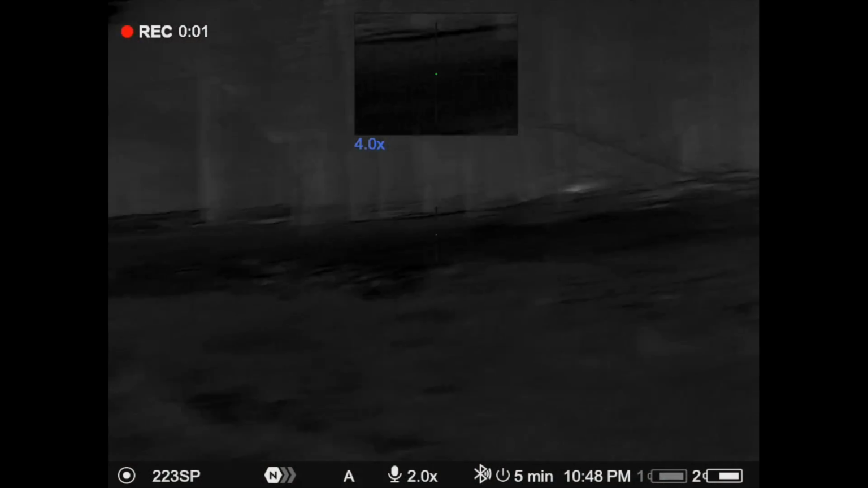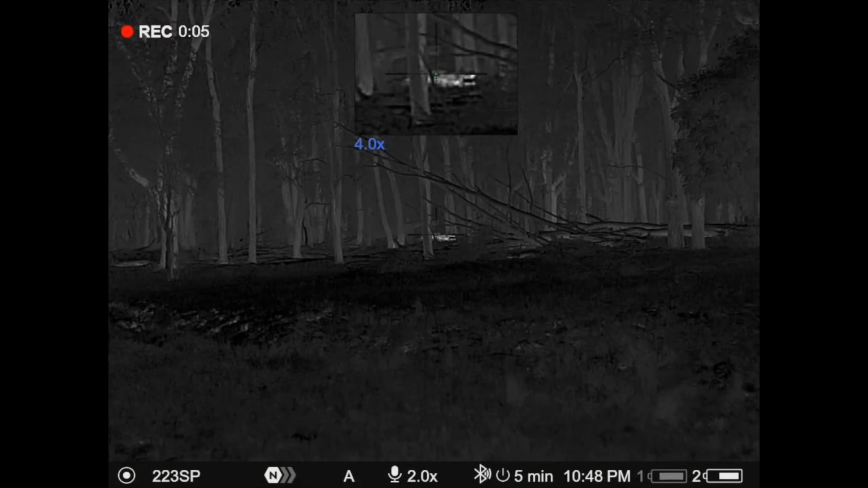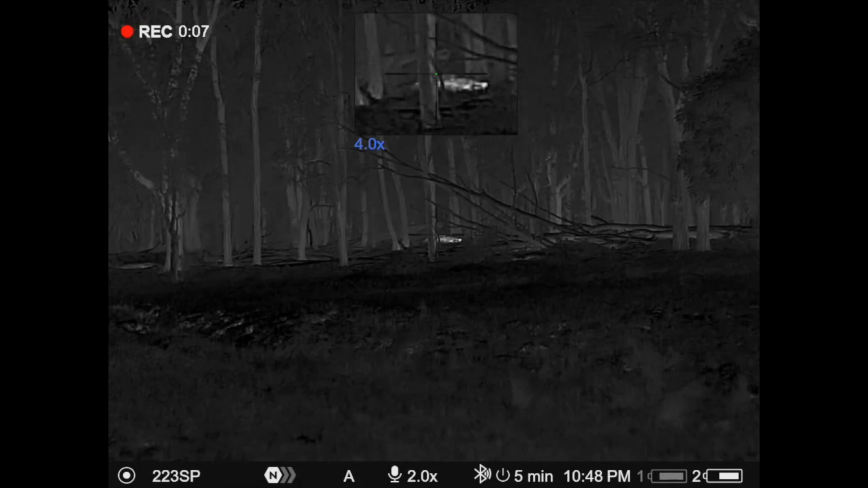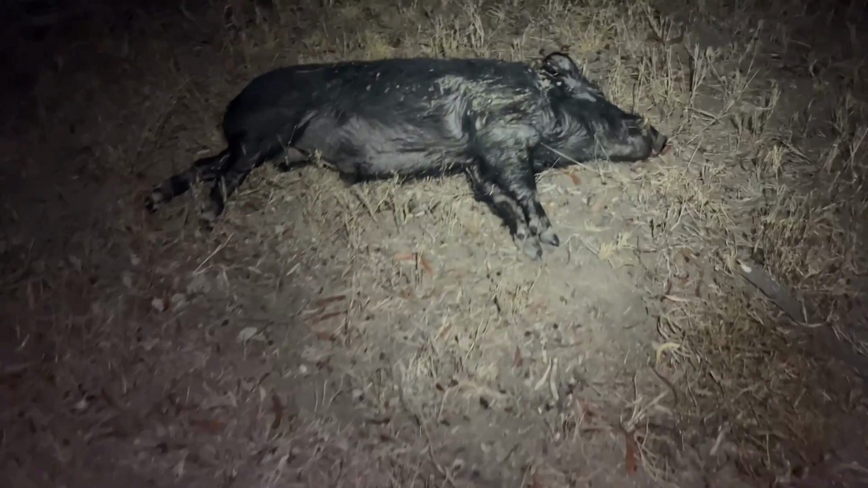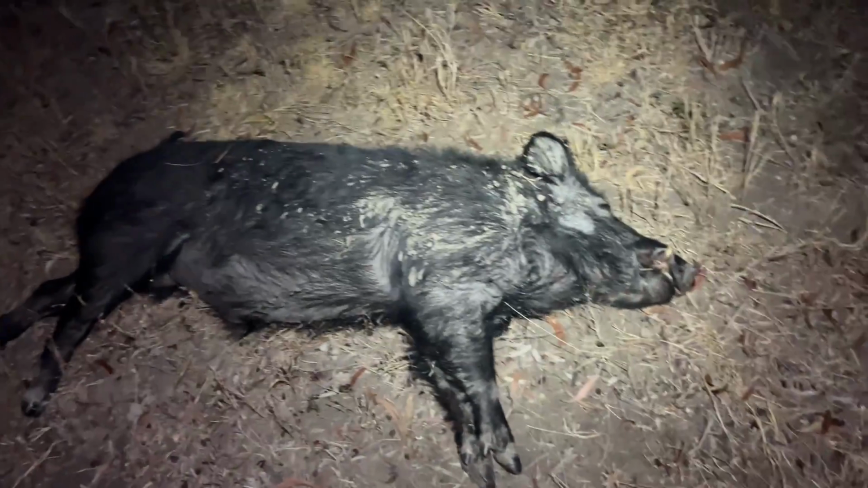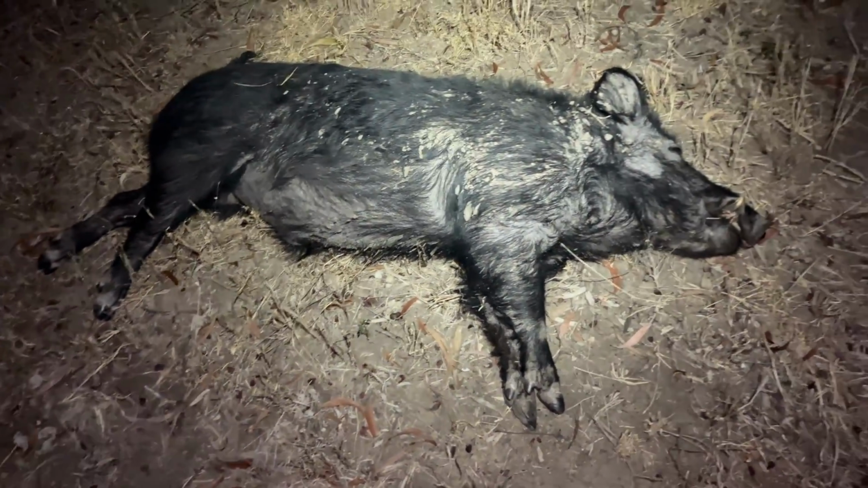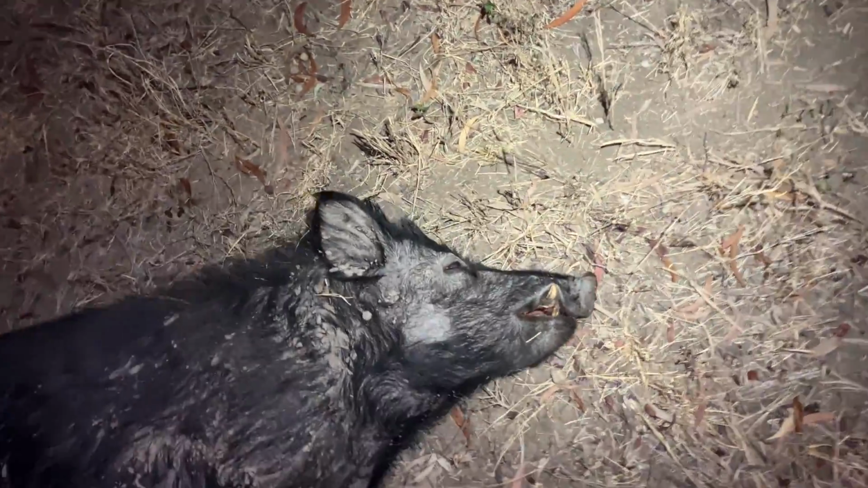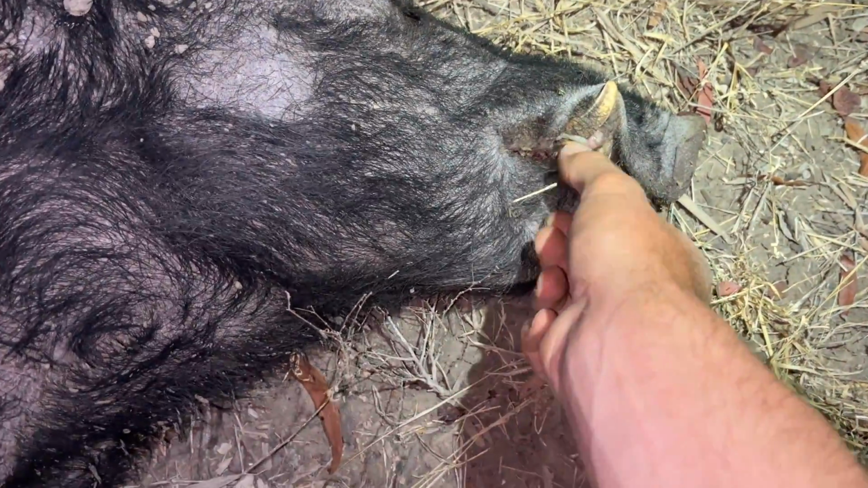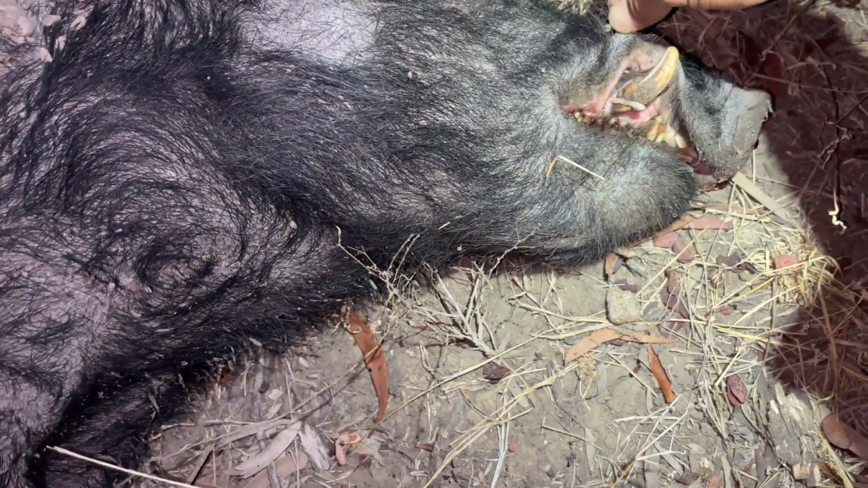Well, I just missed that. I was driving along here and I saw that pig in the moonlight in front of the ute. Well, here he is. Not a bad sized boar. Not real big. Good little solid fella. Pretty good sized top tusks on him.